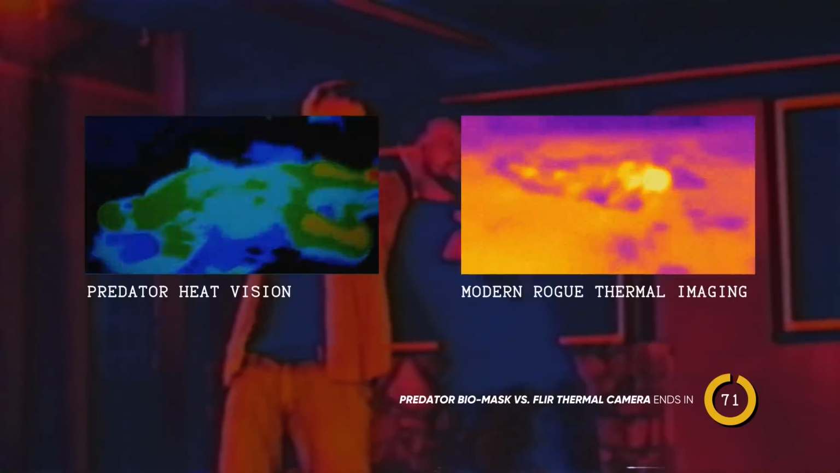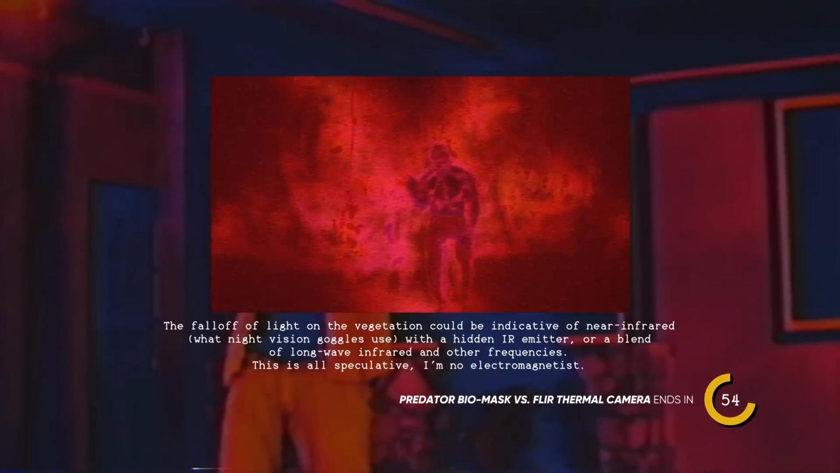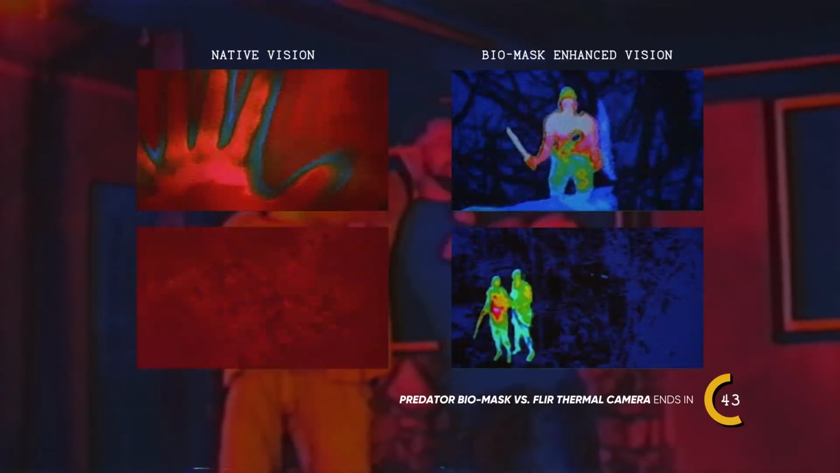While we're going to assume the Predator's heat vision is equivalent to our thermal camera, it's worth considering how the two compare in the interest of context. So we're primarily citing our canon from the 1987 film. As seen towards the end of the movie, the Predator does not observe the standard human visual spectrum of light. It's hard to say exactly what frequencies the Predator does perceive, but it can be inferred that it relies on its biomask to either utilize thermal imaging to observe the infrared spectrum calibrated to frequencies that humans radiate, or to enhance and colorize the infrared spectrum the Predator already sees into a more distinctly useful color palette.